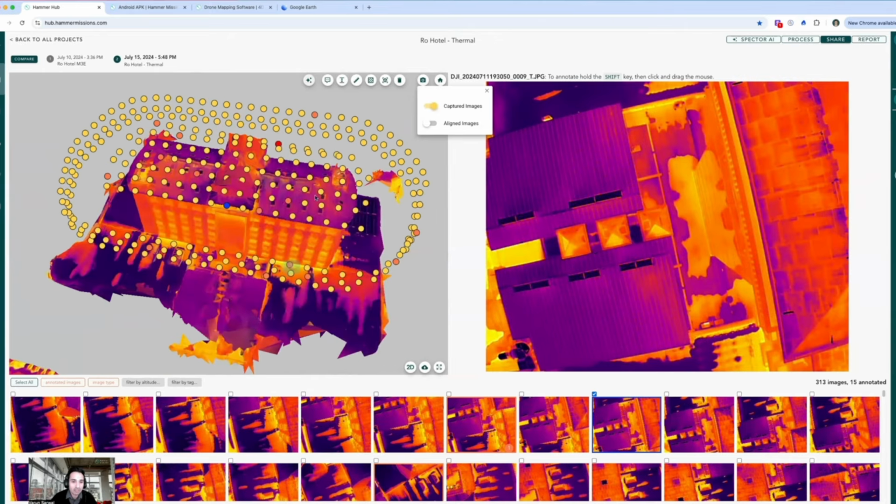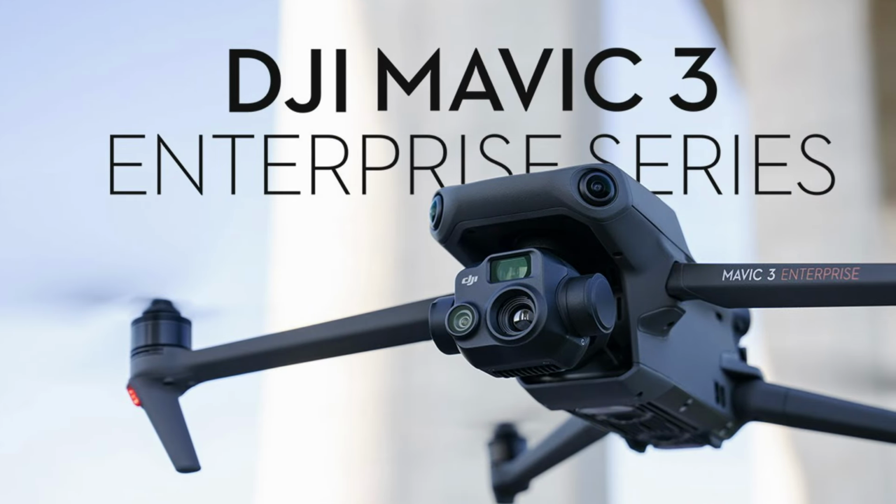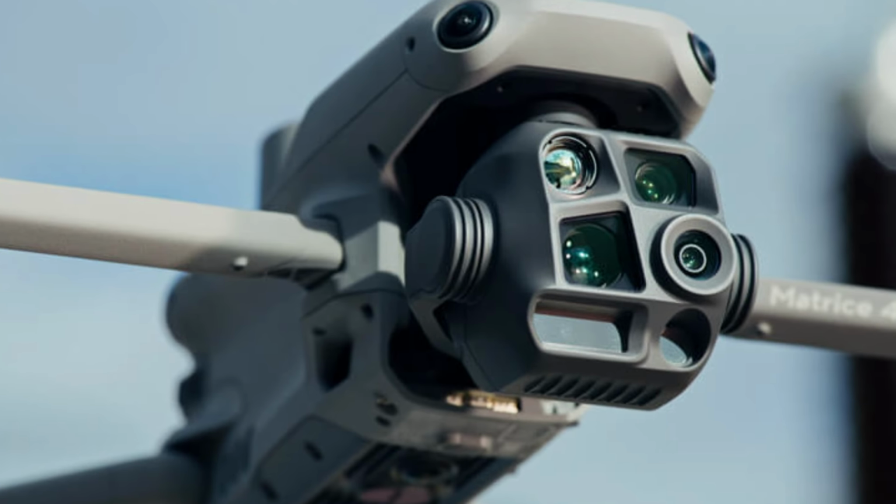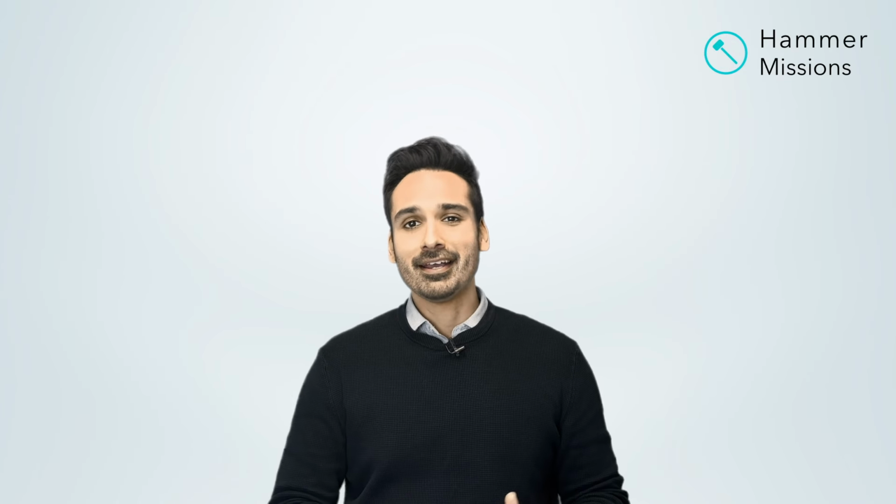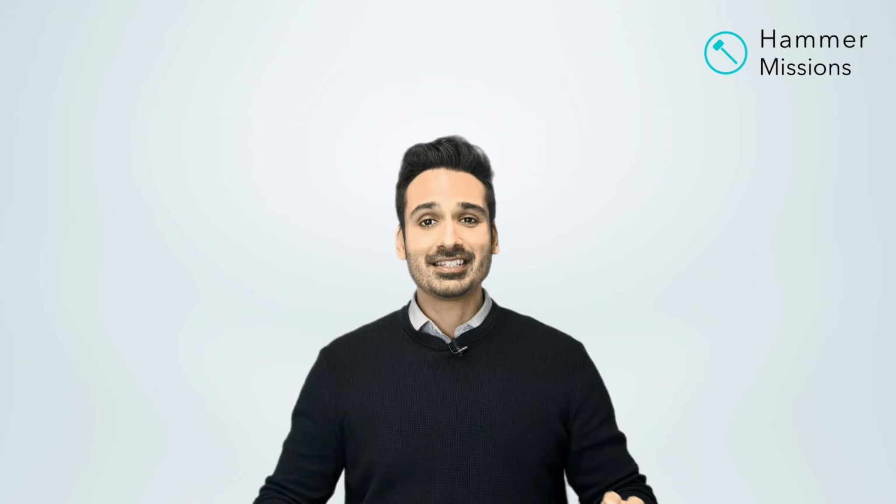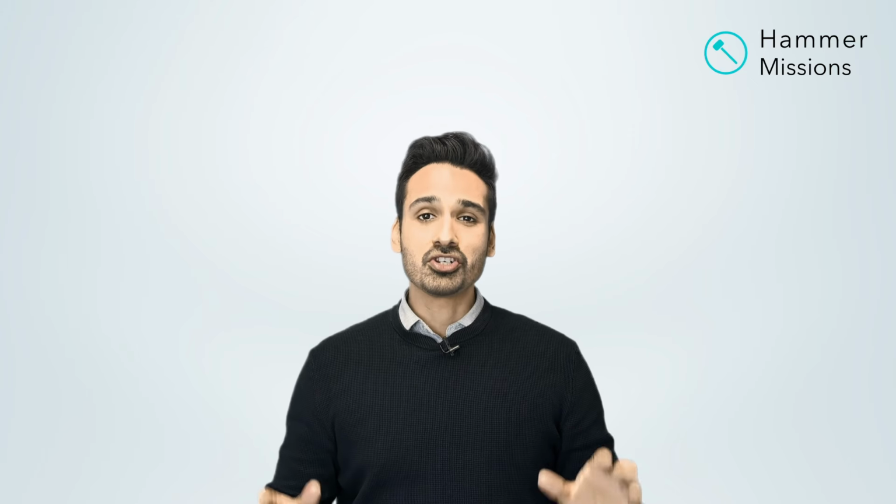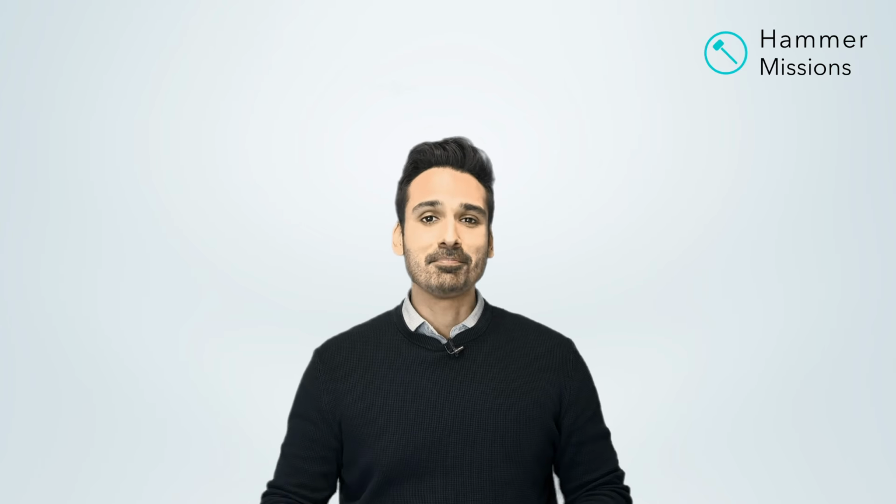For example, at Hammer Missions, we've integrated Hammer to work really well with the DJI Mavic 3 Enterprise Thermal and the DJI Mavic 4 Thermal. If you're using either of those 2 drones, the data would automatically come out in radiometric JPEG and can be uploaded to Hammer Missions and scaled, tuned, and used for the analysis. It doesn't really matter what you're using in terms of the drones and the software. You're free to choose what you would like, but just make sure you've got complete compatibility with your drone, the software, and the analysis. So that's tip number 2.